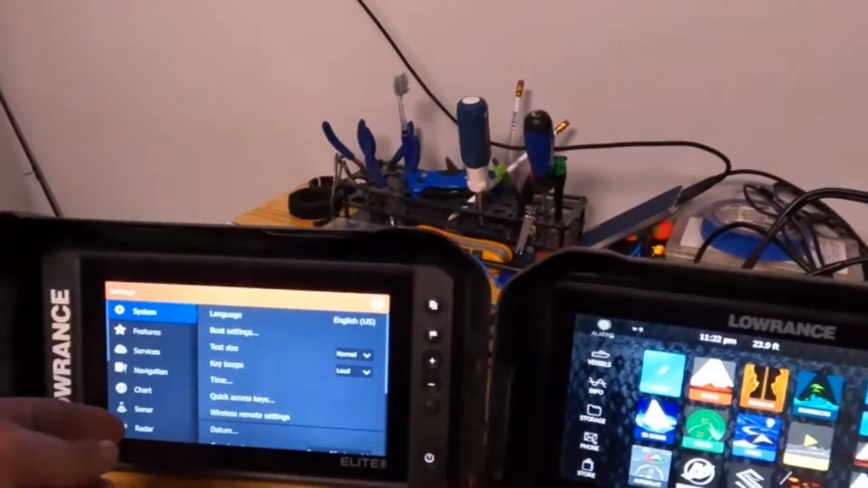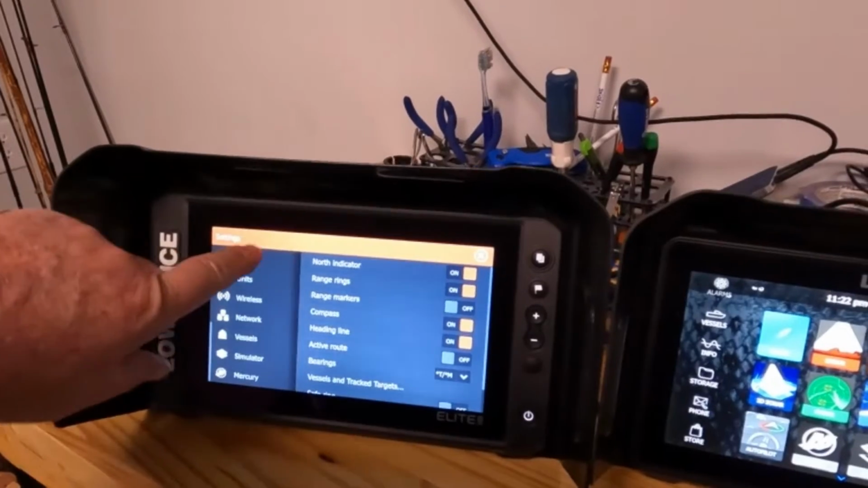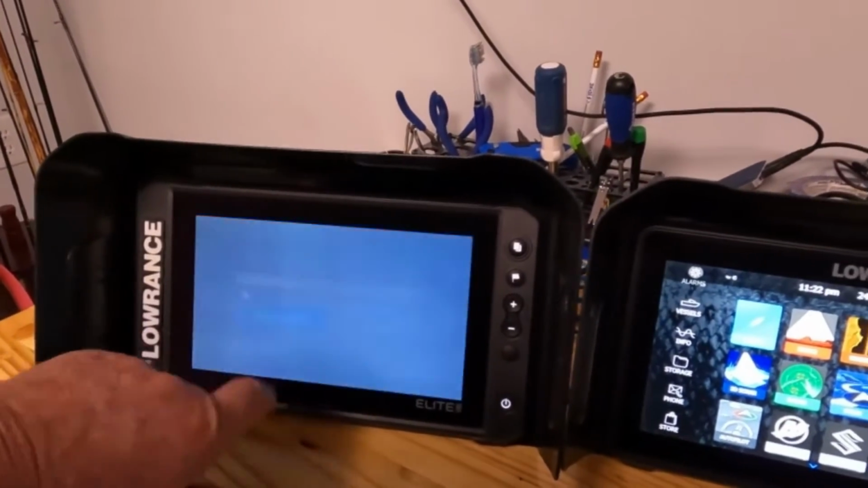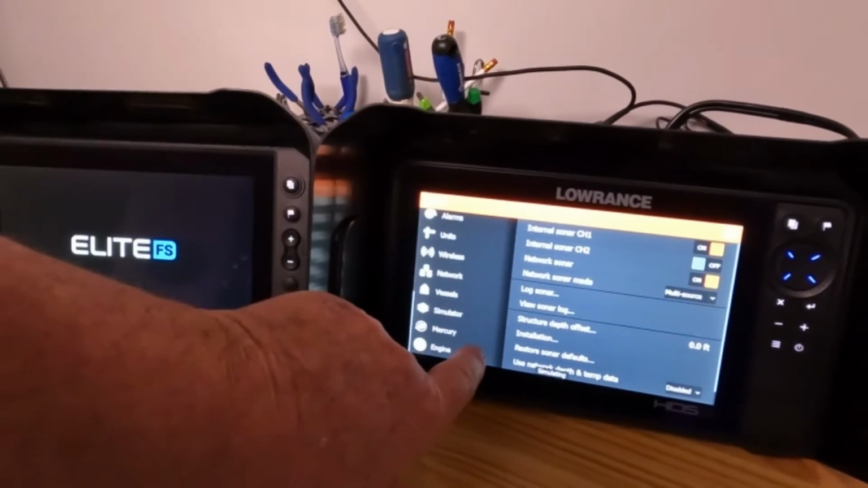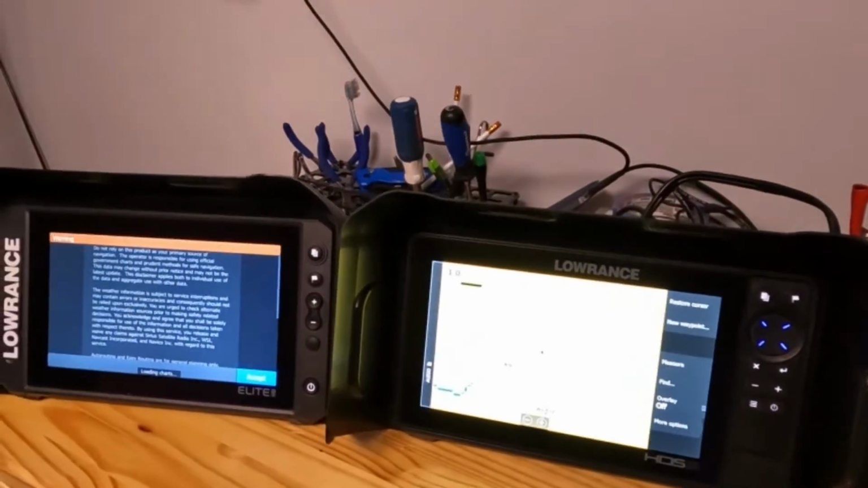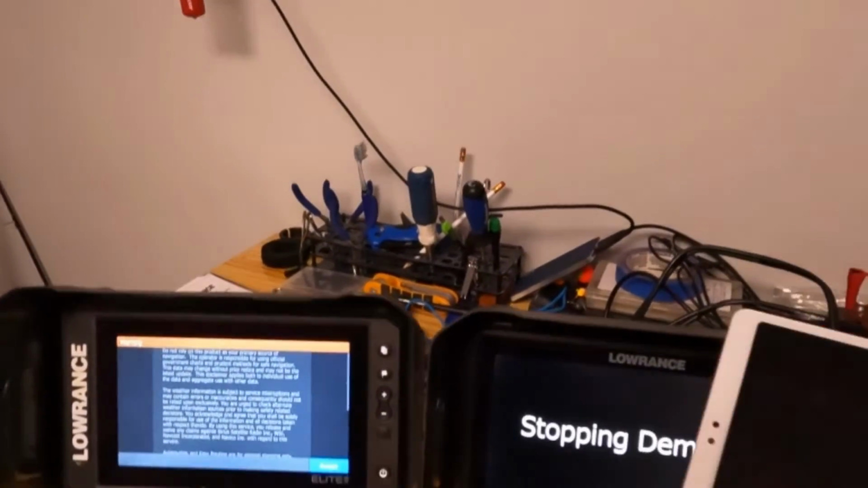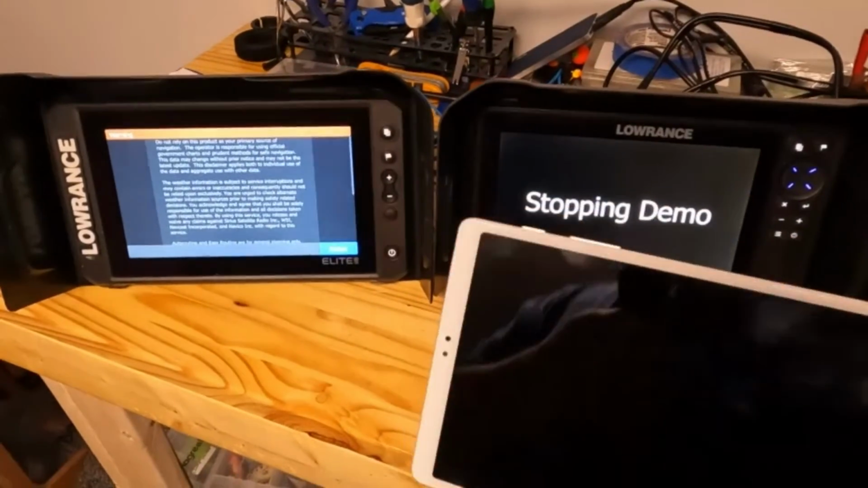Now I will tell you that on the HDS, I was playing around with this last night and took a Samsung Galaxy tablet.